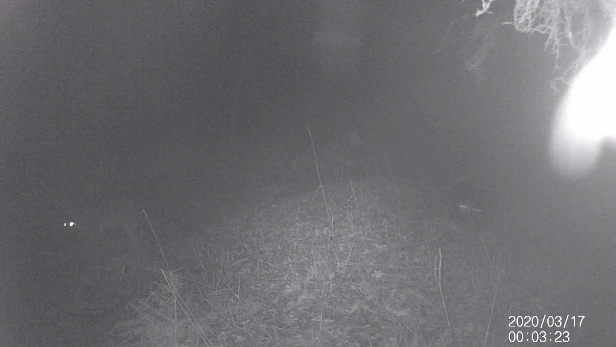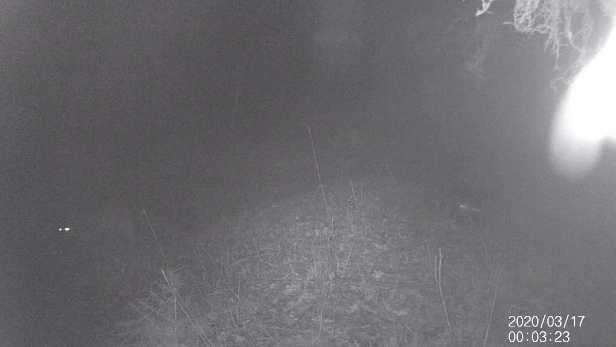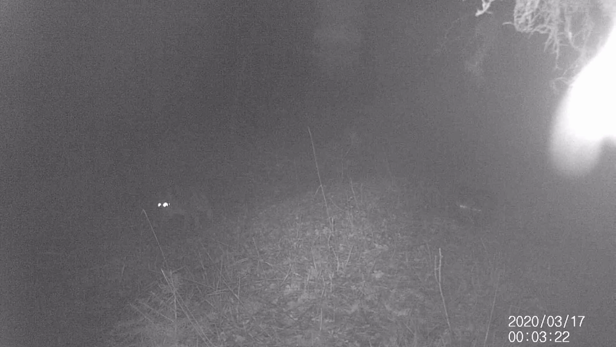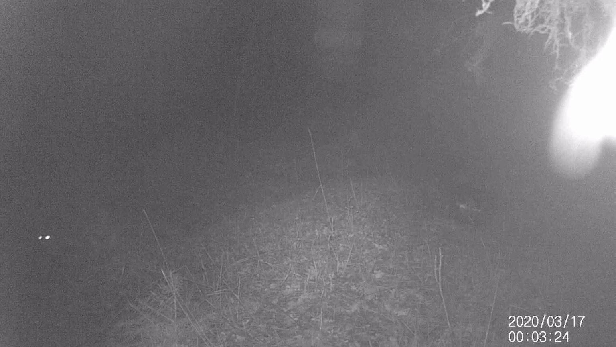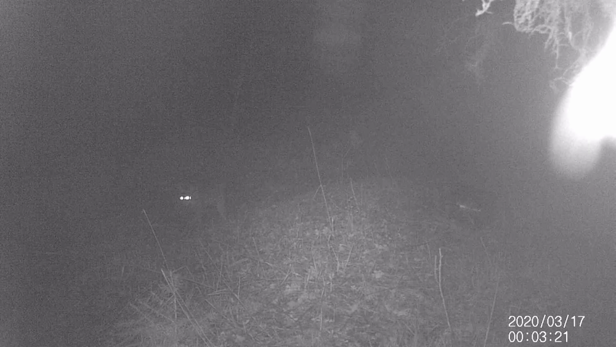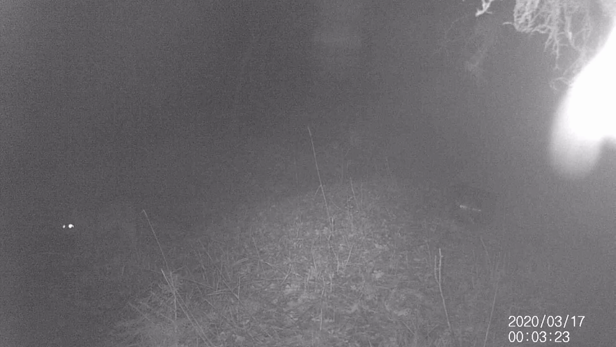Ooh, oh, I can't tell. It looks like either a cougar or a bobcat. Let's back this up, replay it. He's just off. No, it might be a coyote. Or a bobcat, because I'm trying to see if there's a tail on this thing. And those ears, it doesn't look like the size of a cougar. We'll rule that out.